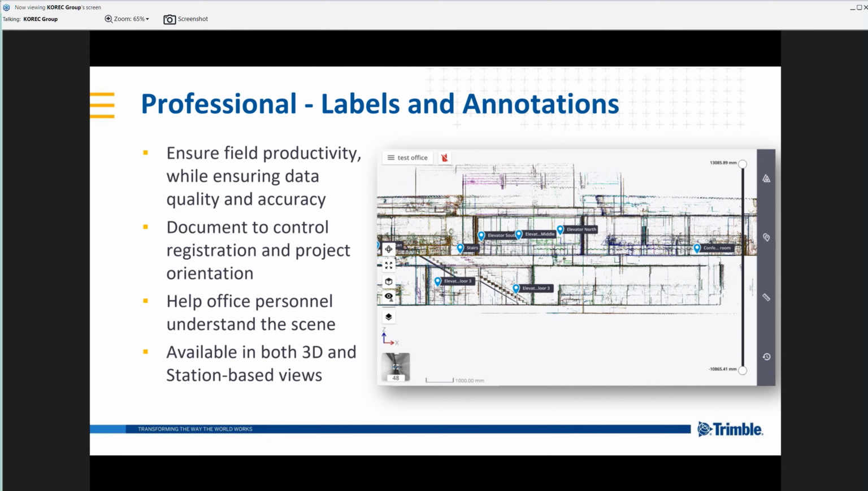Now we know that it's not always the person who carries out field work and the scanning that will be working with that data, be that 2D drawings, modelling, Revit, however the data is going to be used. What these annotations allow us to do is to enrich that scan data by adding labels, adding extra imagery, adding descriptions, and that will allow office personnel, CAD operators to be able to better understand the data that they are working with.